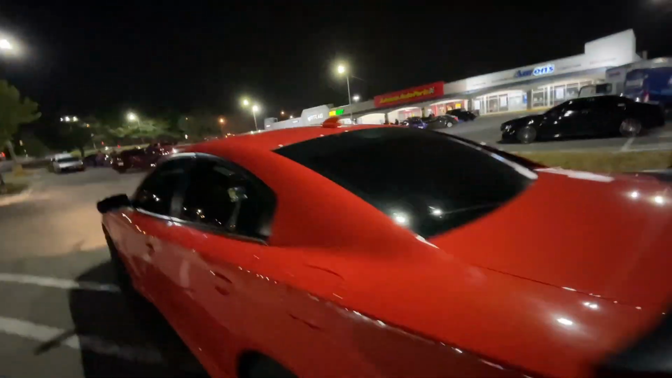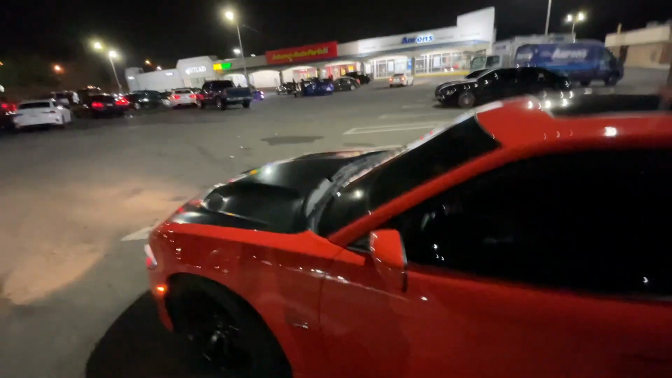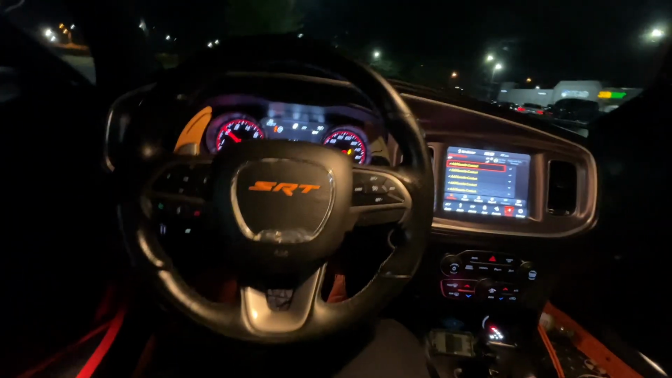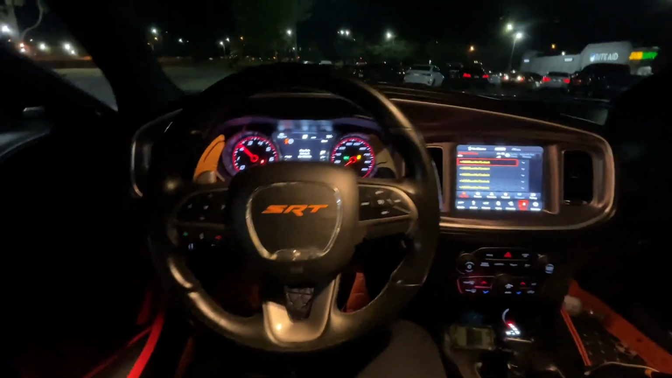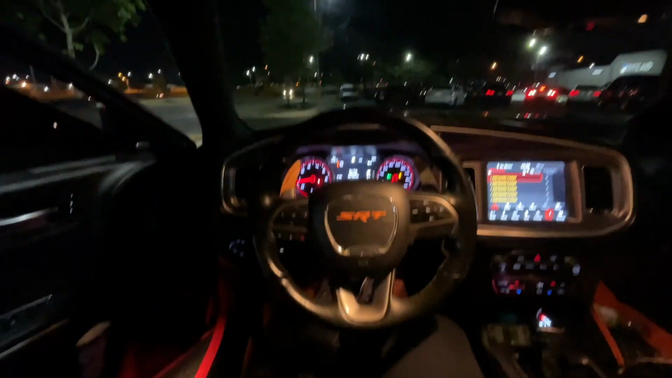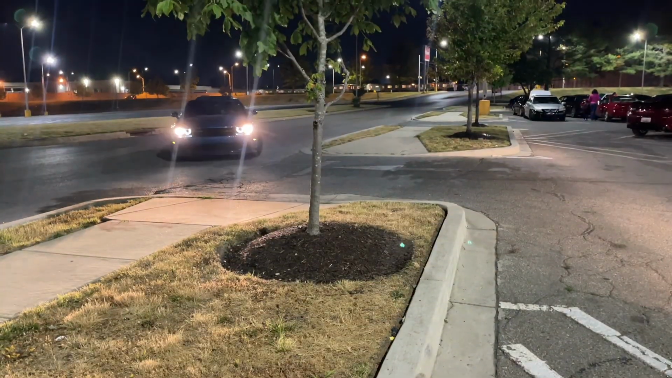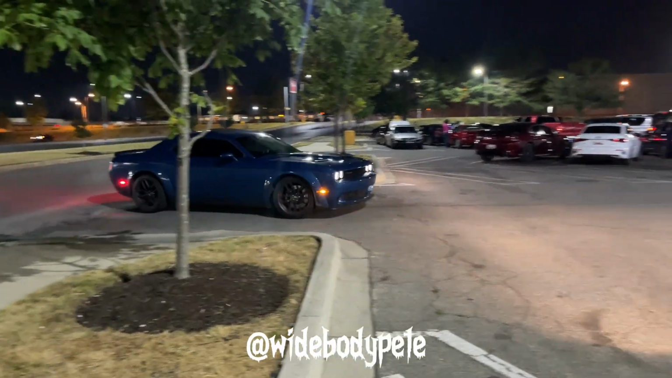See the scatty. My man's Hakeem right here. The Hellcat hood. He ain't playing no games. He just got it not too long ago. It's clean for real. Would be the Hellcat that was last on YouTube.